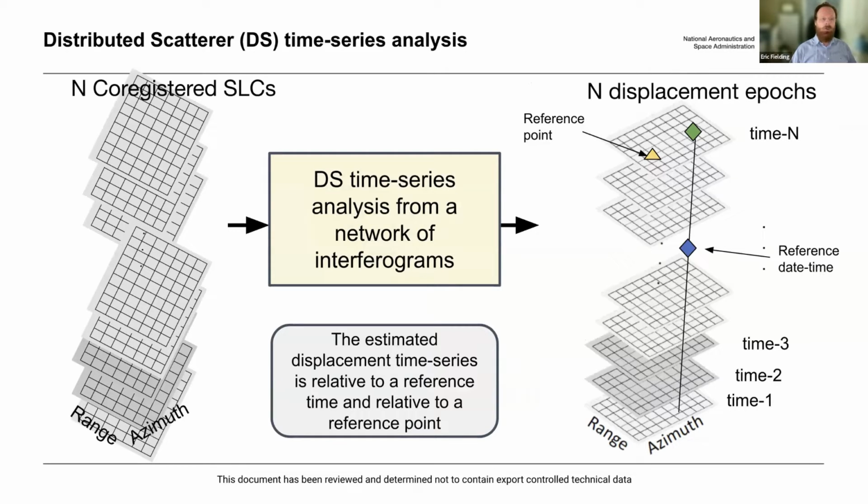So for distributed scatterer time series analysis, we have a set of interferograms. We do a network analysis, and then we estimate the displacement for all the pixels. And then you end up with a set of displacements for each date that was in your data set. Those measurements are always relative to a reference point that's somewhere in the image and a reference date. So we have to define both of those.